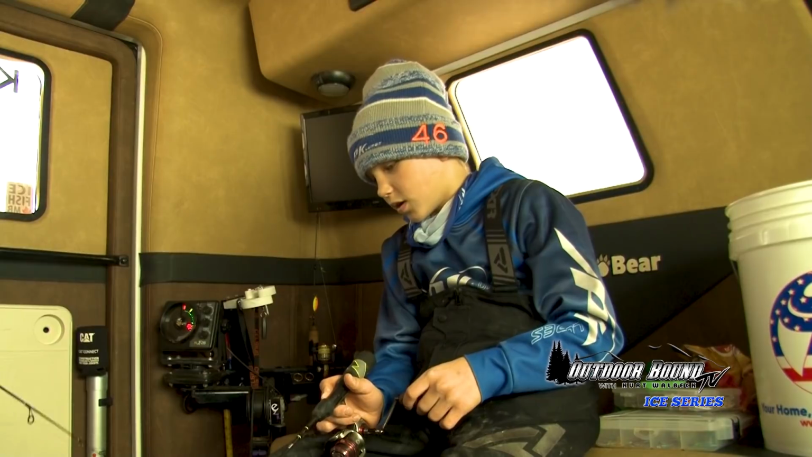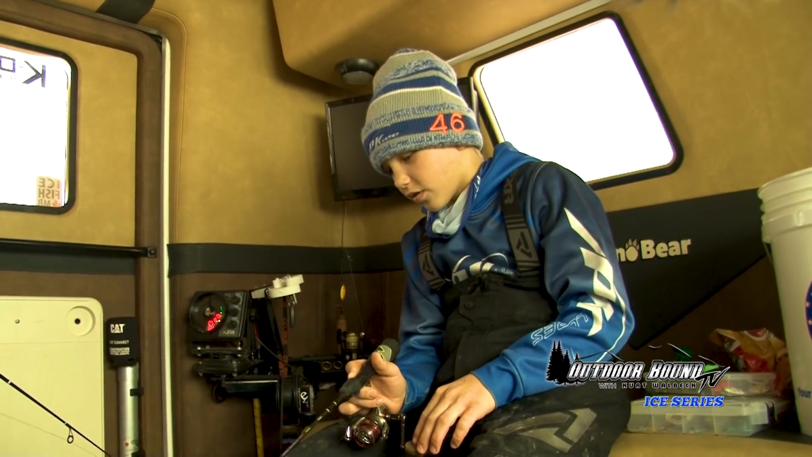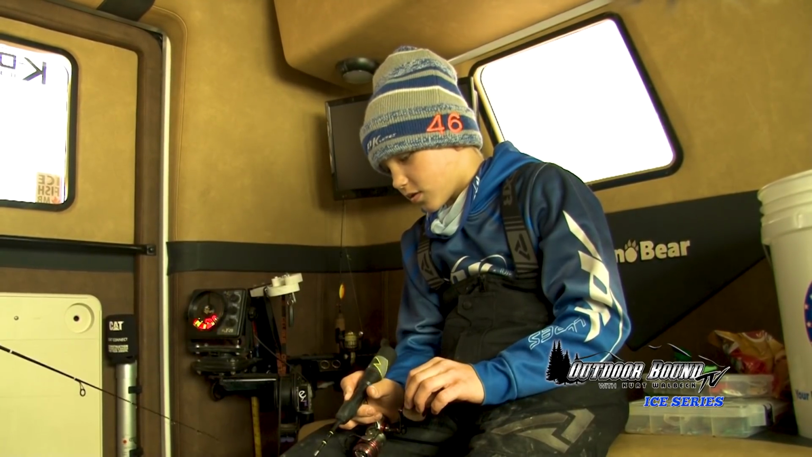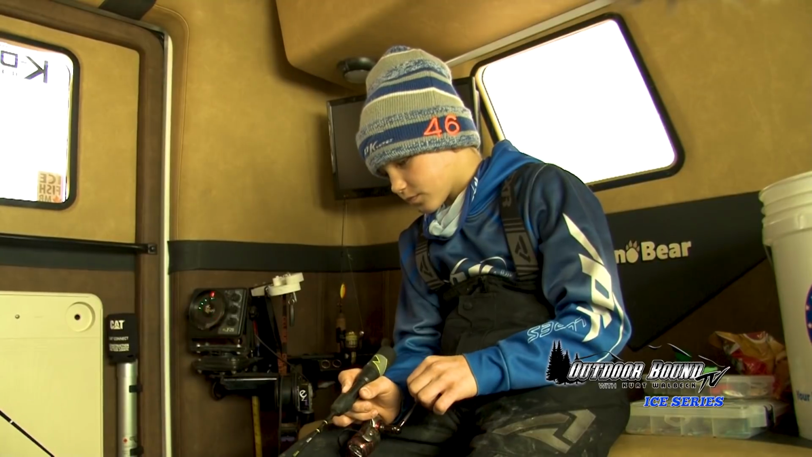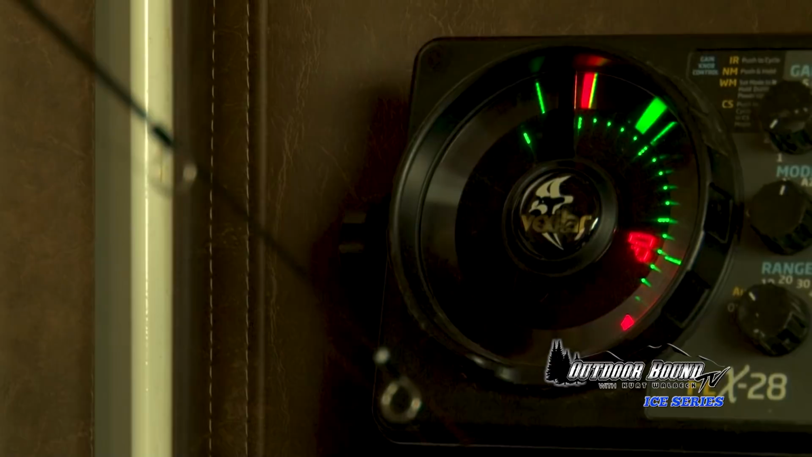He's just following me up. Here he comes. They just won't take it. It's like they're not hungry. Just following me still. He'll follow me up and then just go shoot back down.